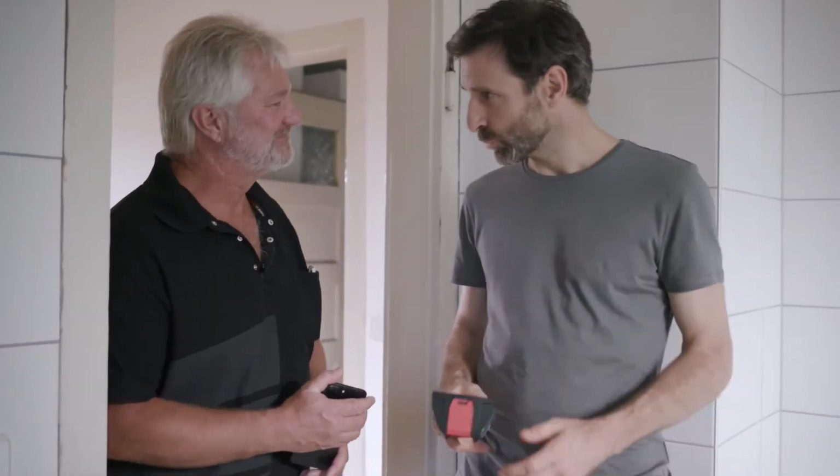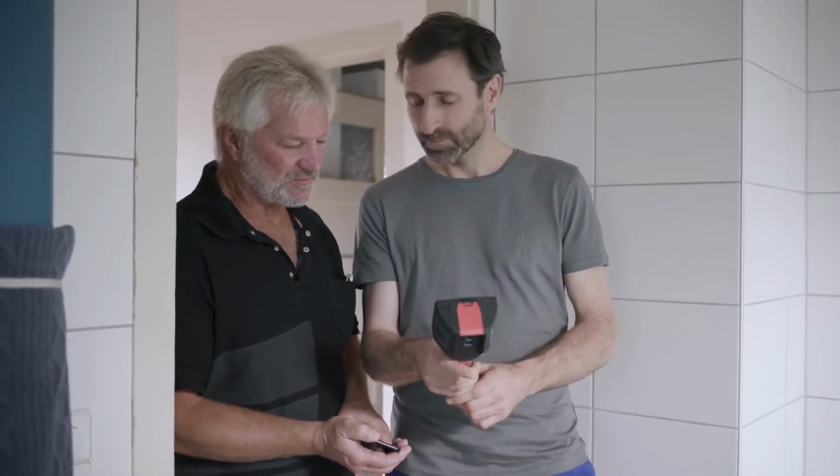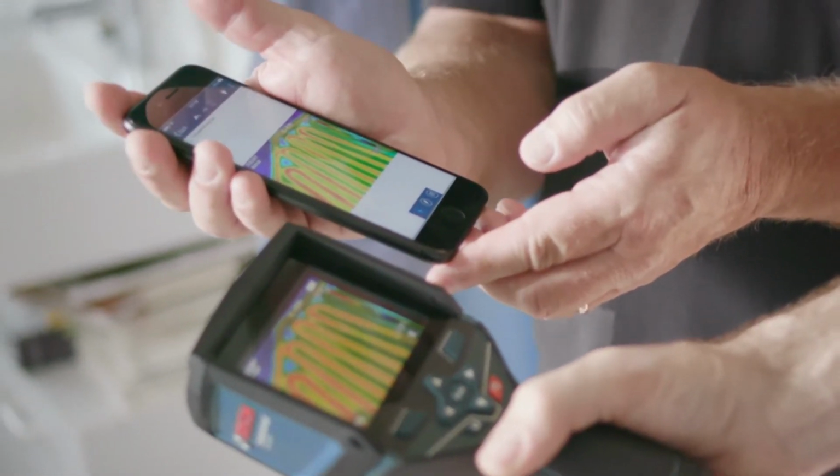Here in the bathroom, I've installed underfloor heating, and I'd like to use the device to check that it's all working properly. No problem. Just start the device up, and there you can already see the heating on the display. Then we'll quickly use the Wi-Fi hotspot to send the documentation over to our Bosch Measuring Master app. I see. Straightforward process, takes no time at all.